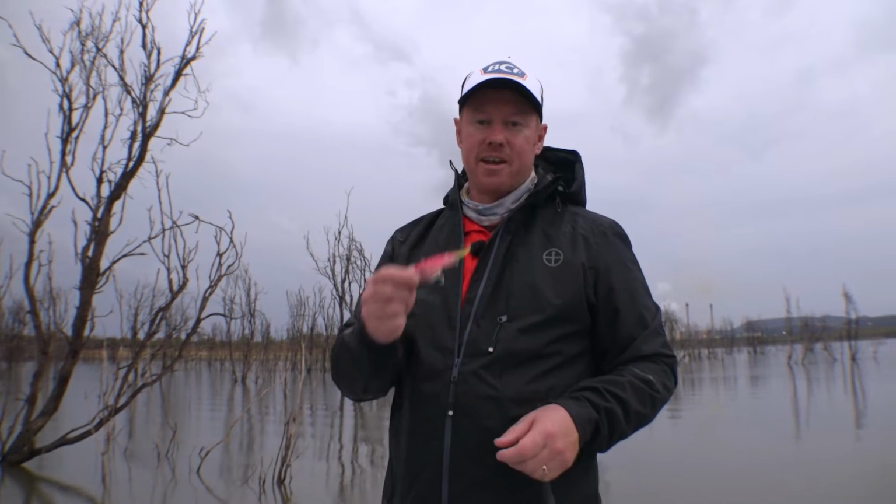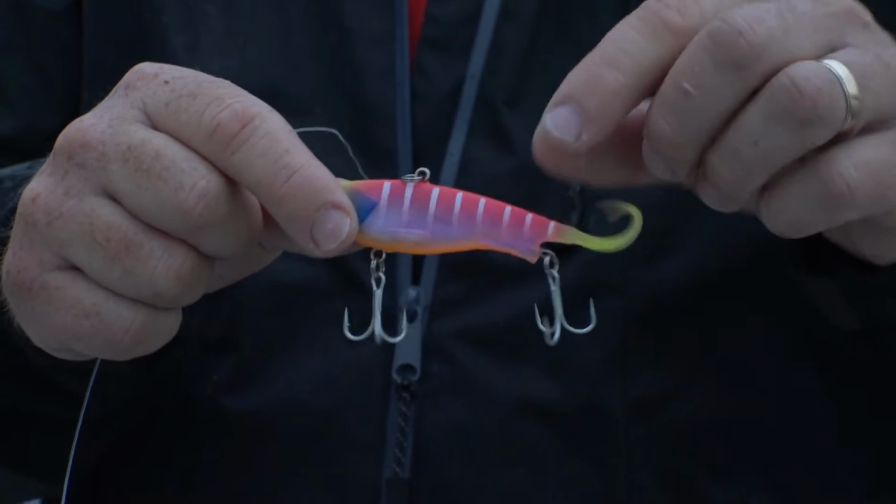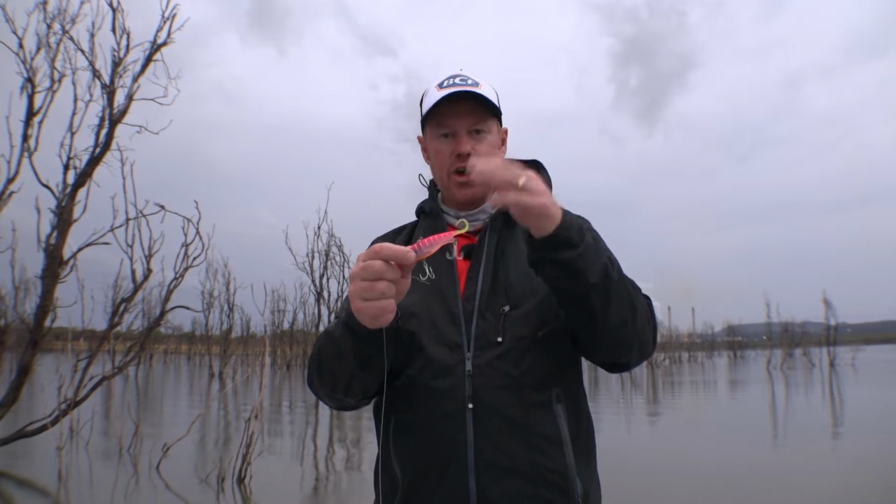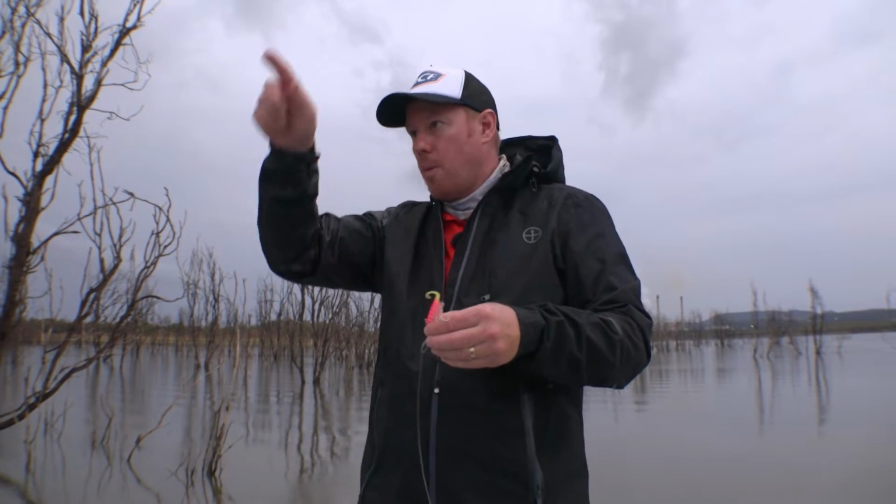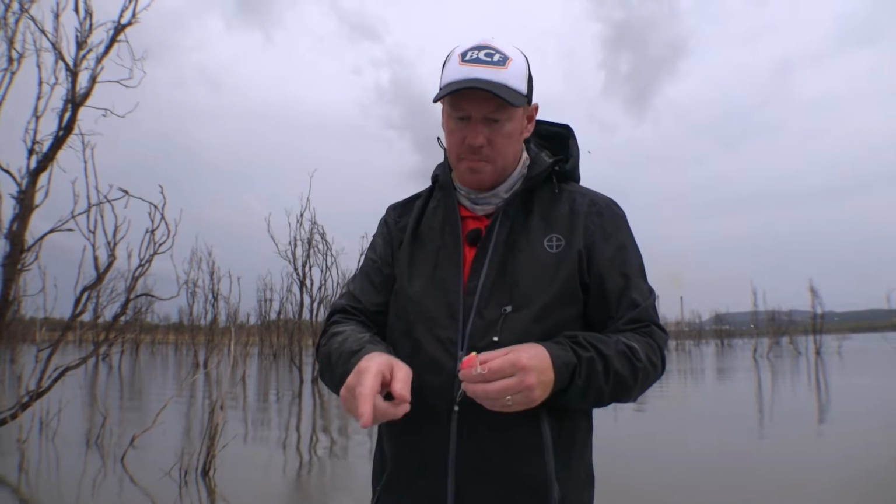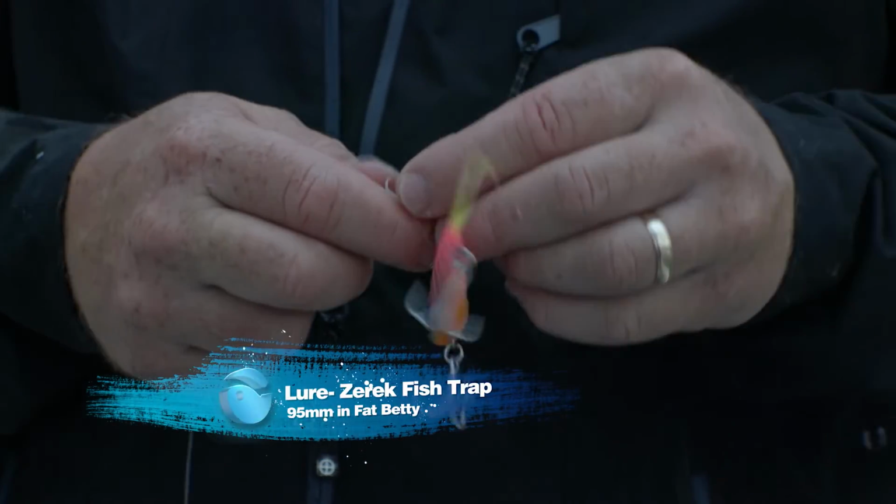That lure was a Xeric fish trap, and it's a soft vibe. You can see that lure's nice and soft, great little bait fish profile. It's also got the addition of this little curly tail which swims behind the vibe. And the best way to use that, as you'll probably see, is just a nice little lift of the rod and let it hop across the bottom, keeping it nice and close to the bottom. All the fish we're seeing at the moment, they're all hugging the bottom. That's why I'm going to use this. See if we can get another bite.